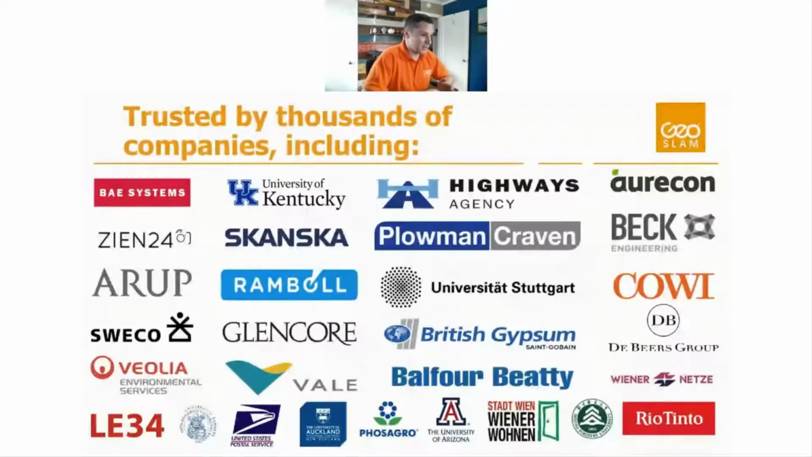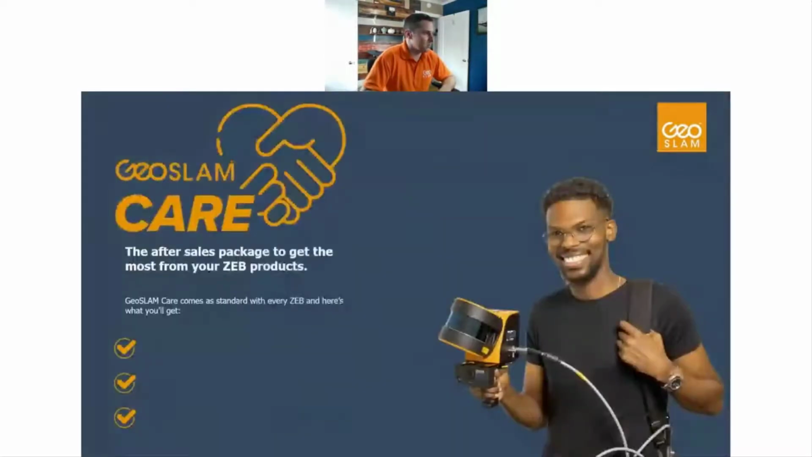Public sector, like I said, the United States Postal Service is using our systems to document and create as-built documentation of all of their post offices, which is, I don't know, thousands, maybe tens of thousands of locations. So quite impressive technology being used by a lot of different companies across the world.